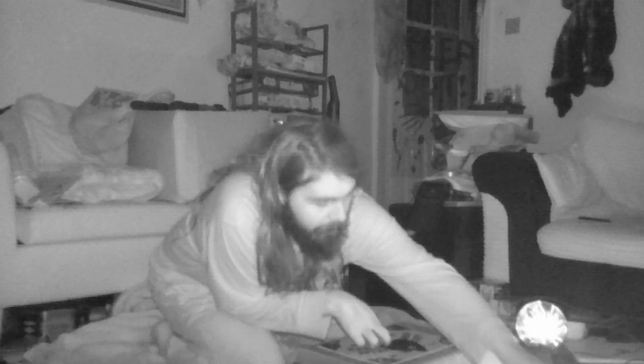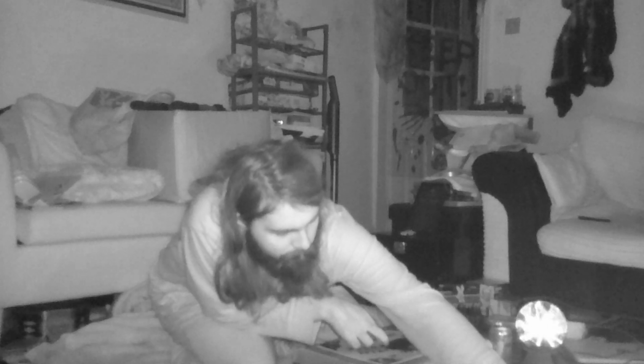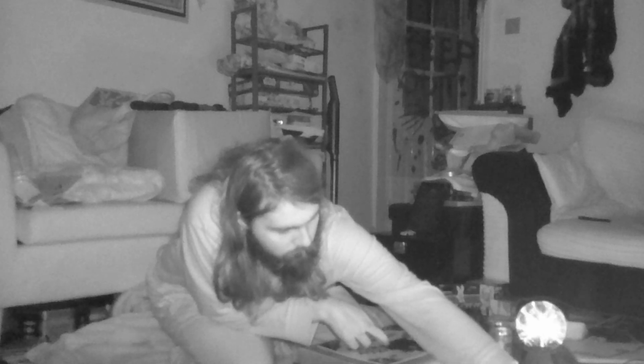one of the candles has gone out again, but I didn't notice. If it's something pretending to be her, it's... Oh. Scroll. Okay, it's just a scroll again.